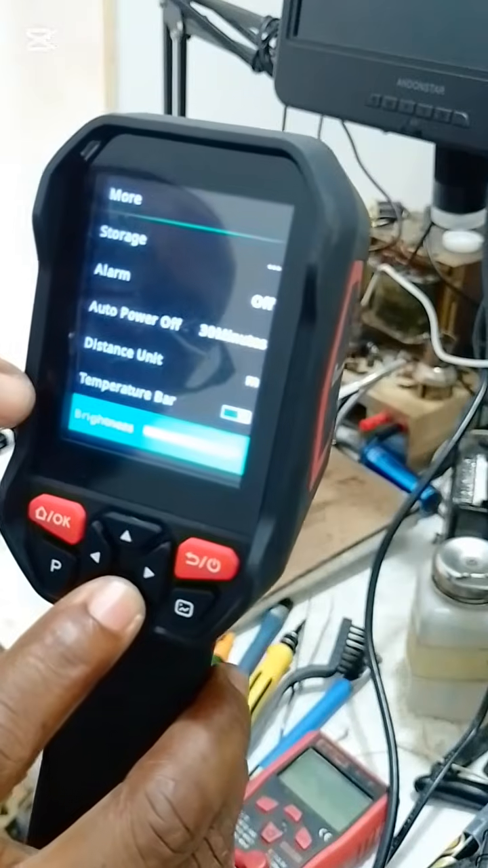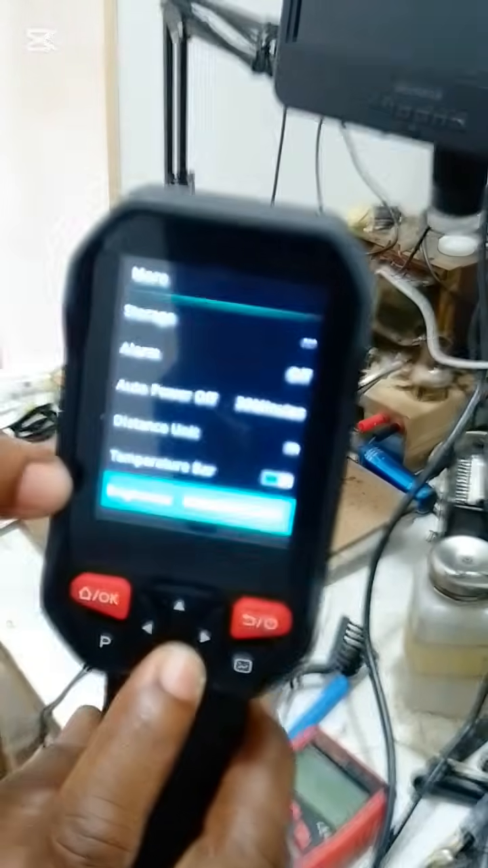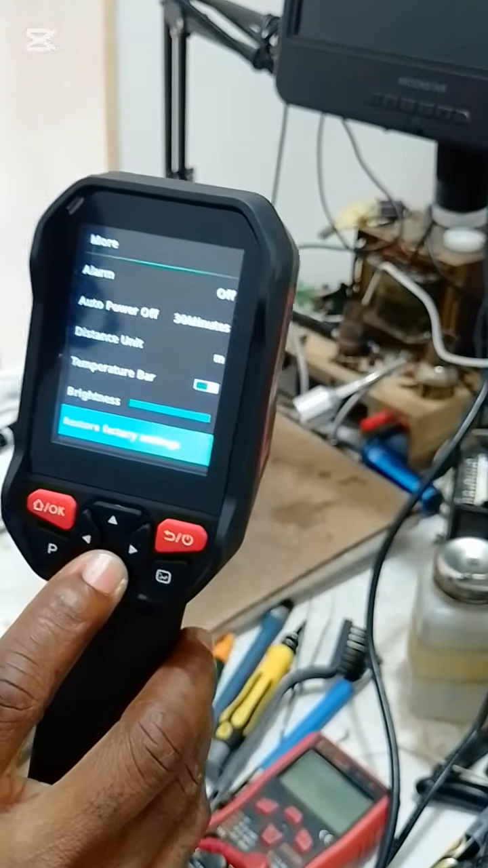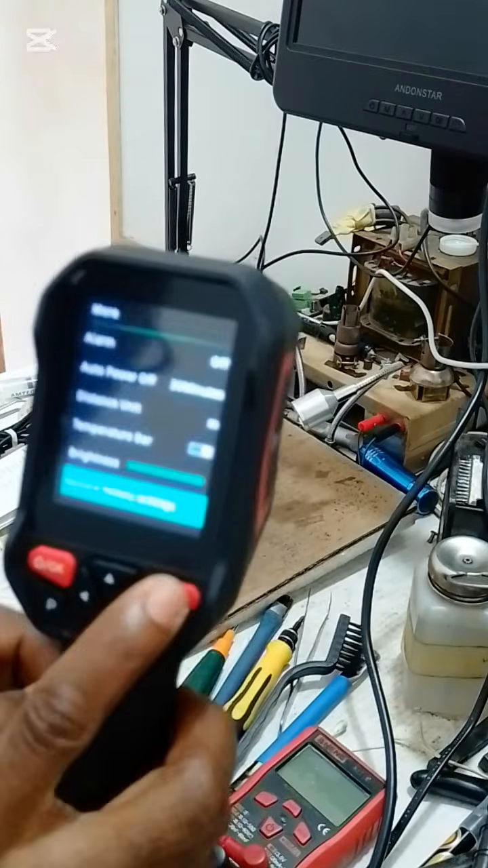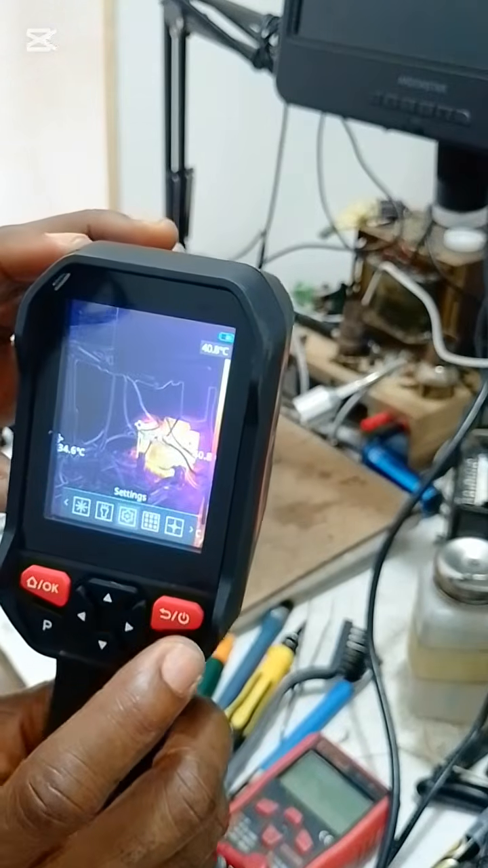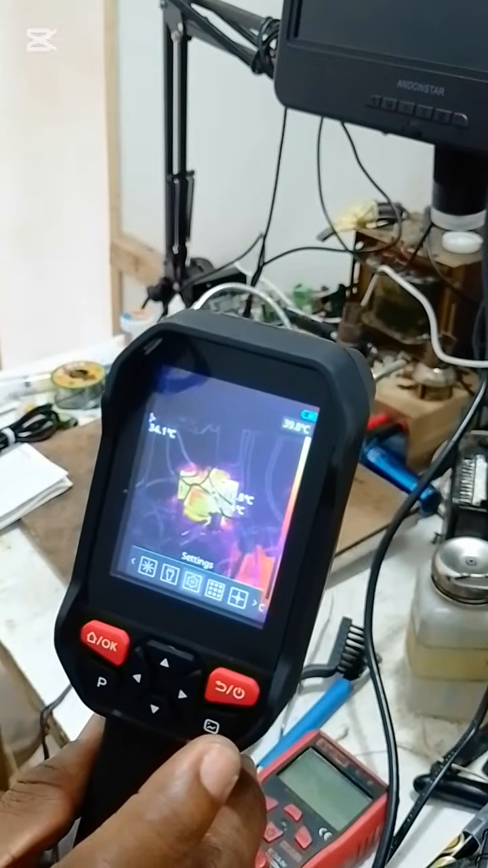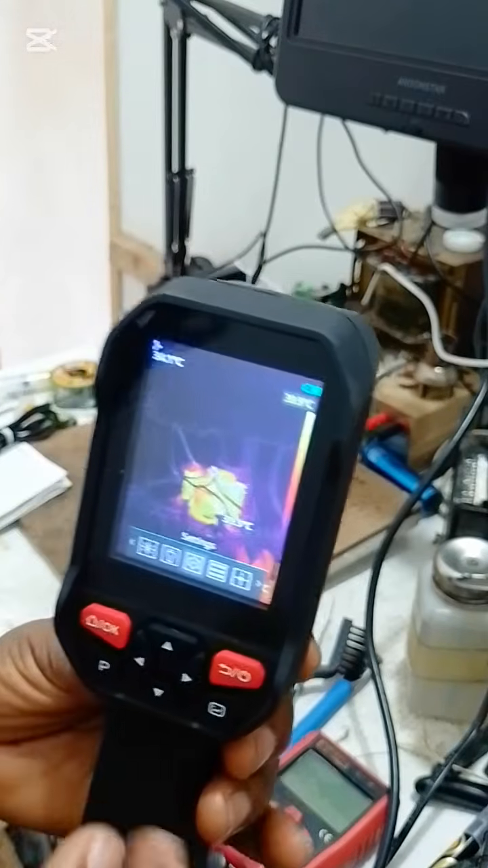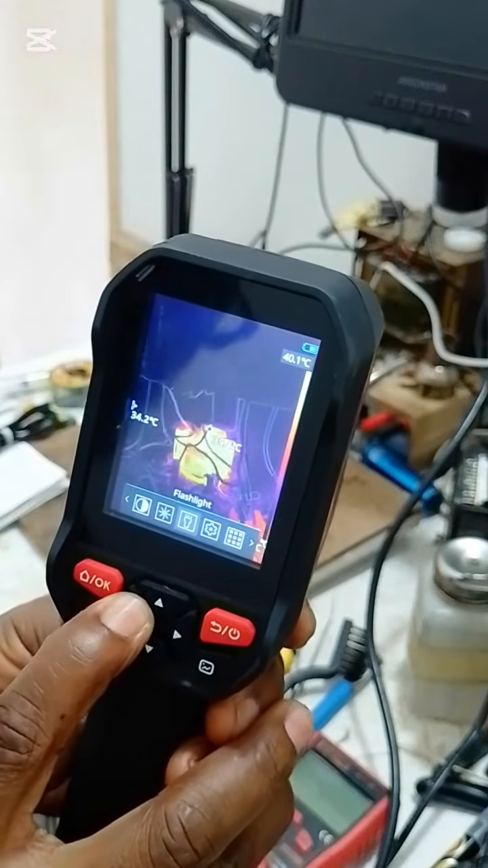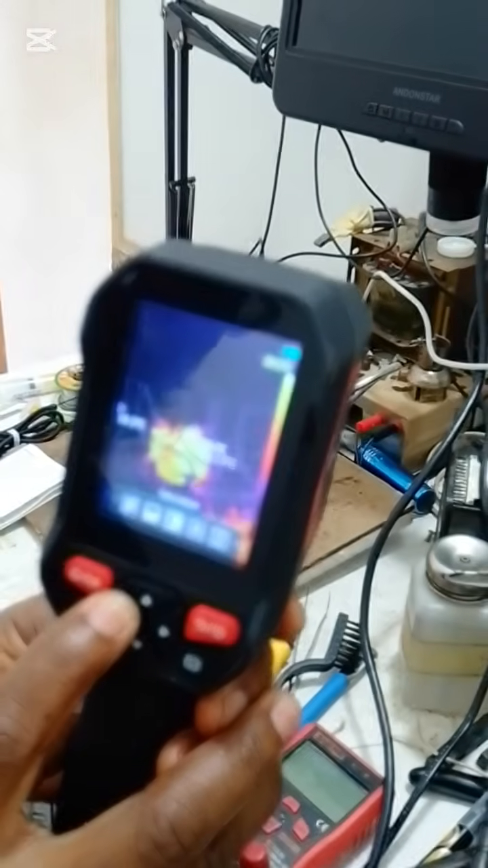Then you have the brightness setting. You want to set the brightness. That's where you have factory setting, if you want to return to factory setting. These are the typical menus in the settings. So we equally have some of these settings, very important settings.